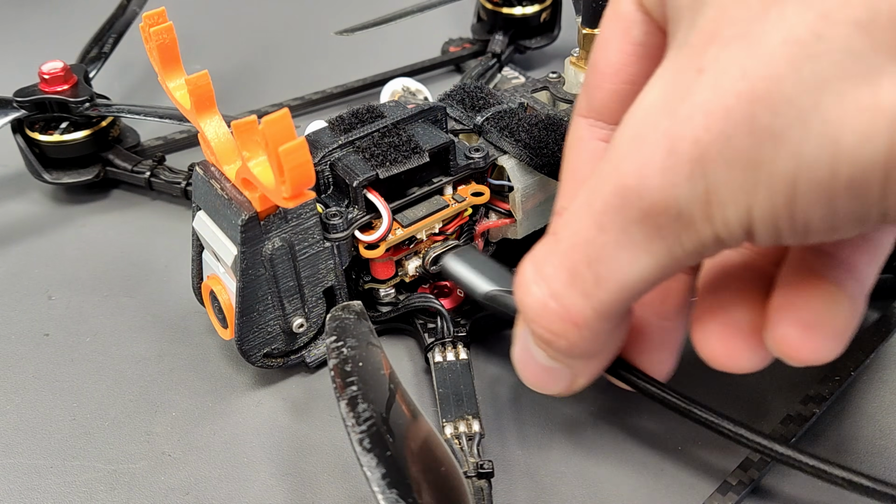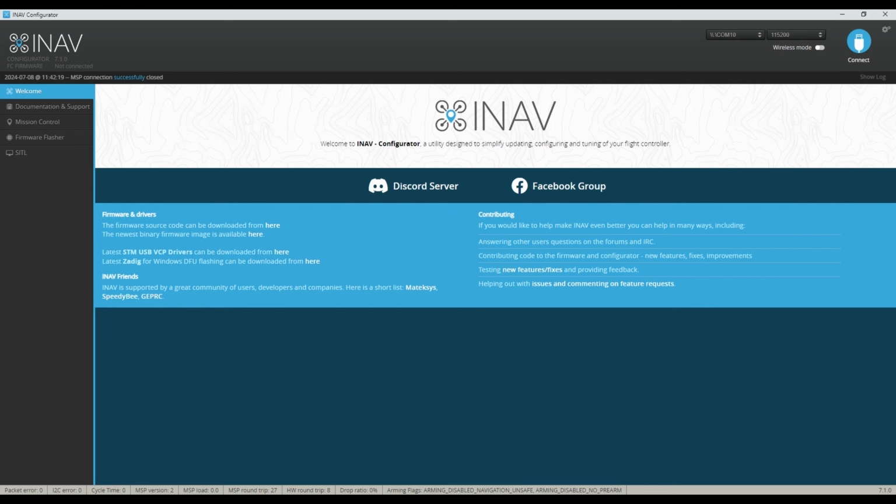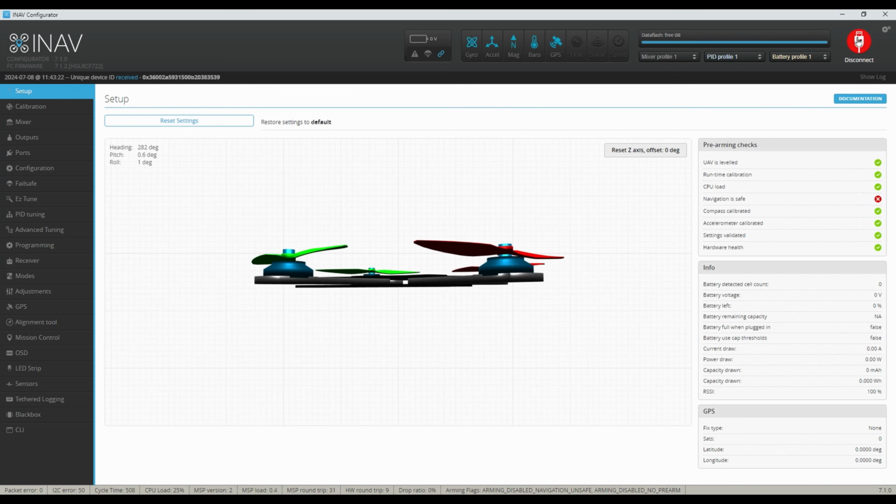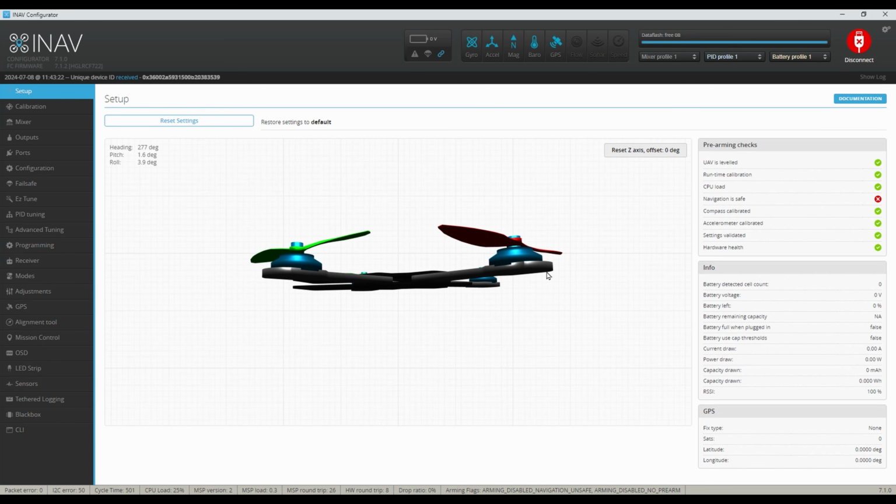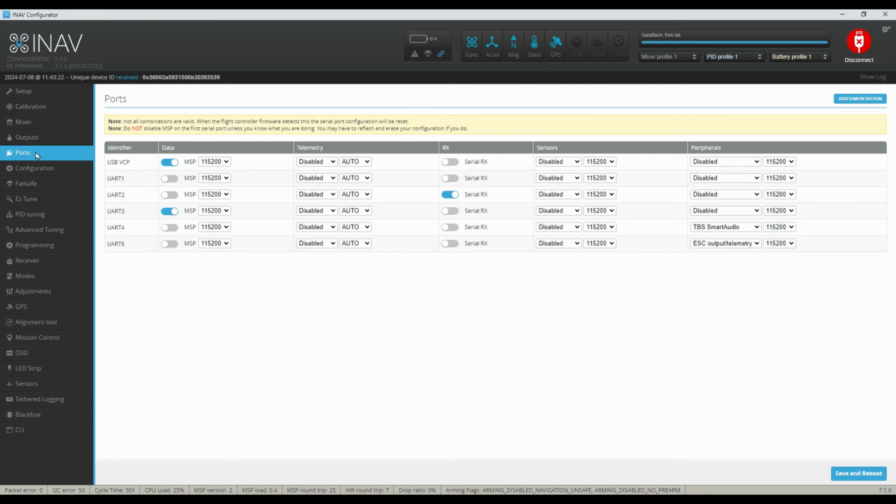Let's connect the FC to the configurator. We recommend using iNav because of the available navigation modes. But Betaflight is also supported. The setup is the same. First, enable MSP on the chosen serial port. 115200 baud is already correct. Save and reboot.